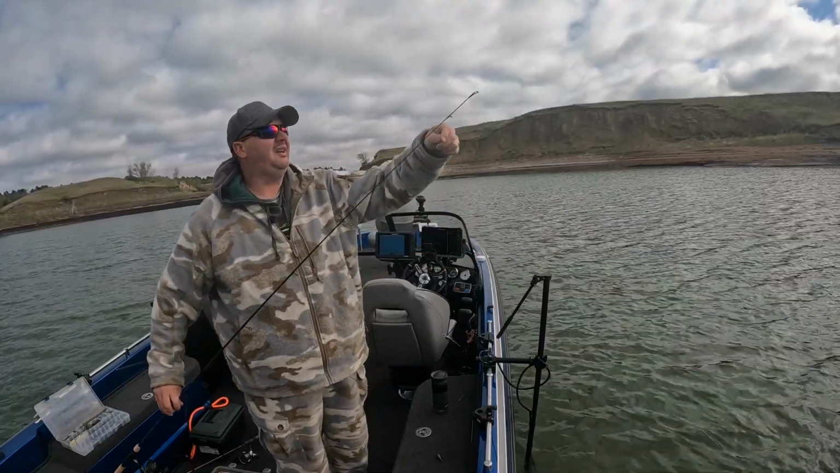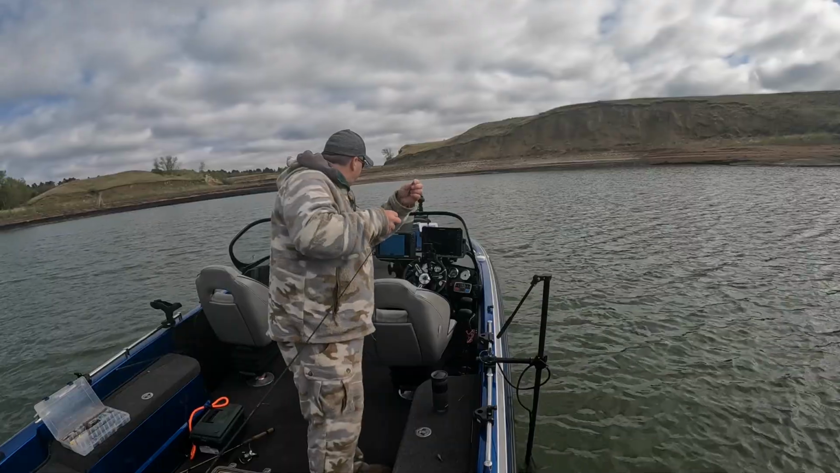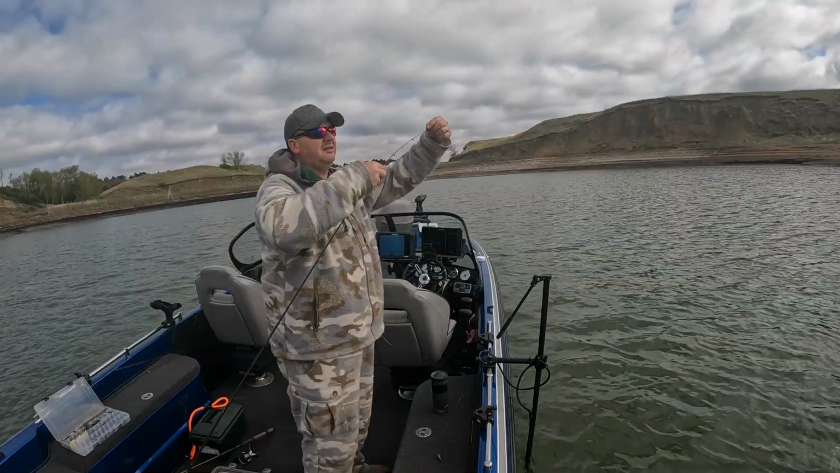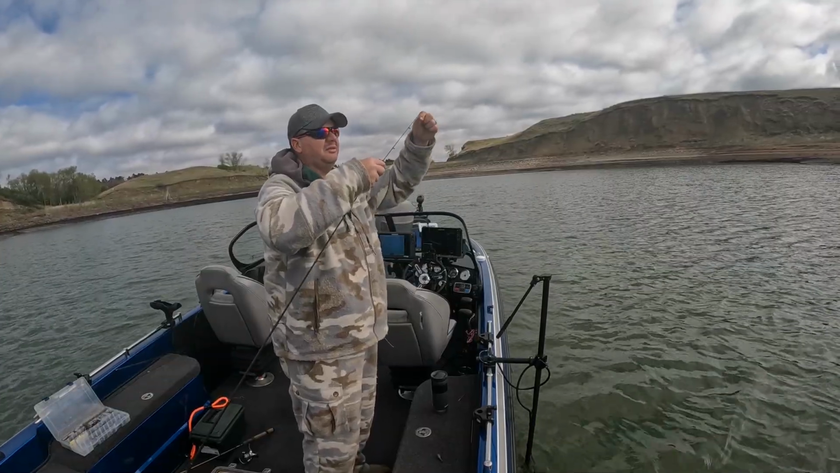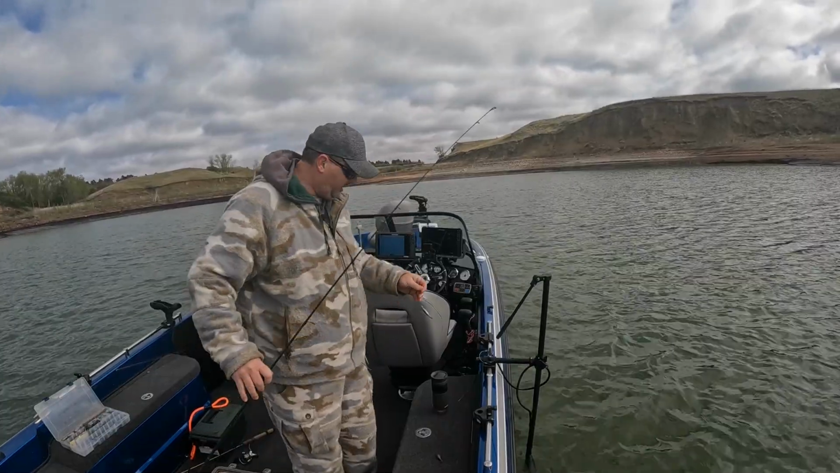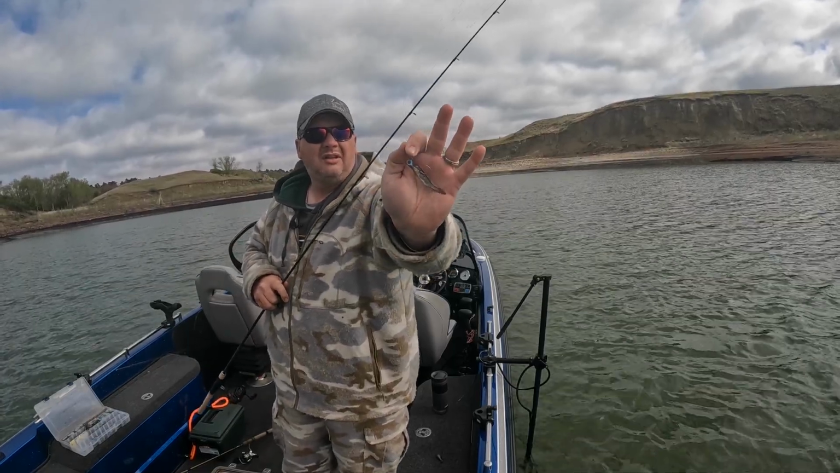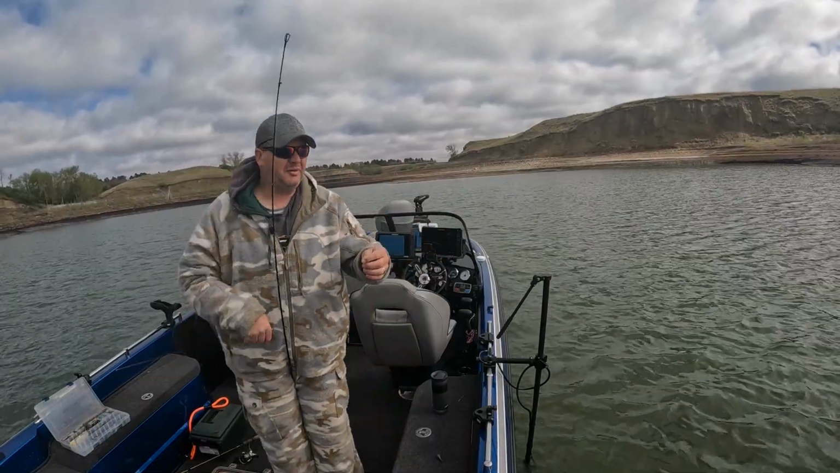Got him on, believe it or not, vertically jigging in roughly 11 feet of water. I tried doing some other stuff back in a bay here, and it was quite windy, got rough, water was dirty, but that 1/8 ounce, I think it's a Blue Glow Northland tungsten tipped with a minnow.